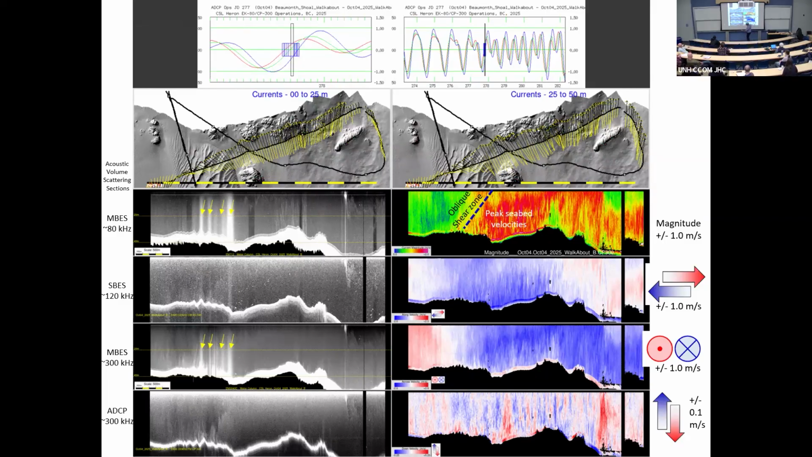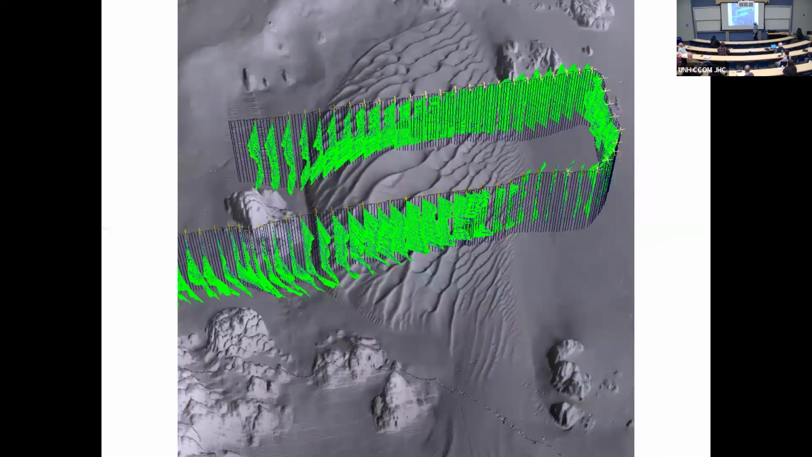If you look very carefully, I think I'll blow this up, you can actually see plumes of sediment in the ADCP data. And the line we're looking at is the line that's in the foreground here, and about 12 minutes later we cross on the back. And I find that really remarkable.